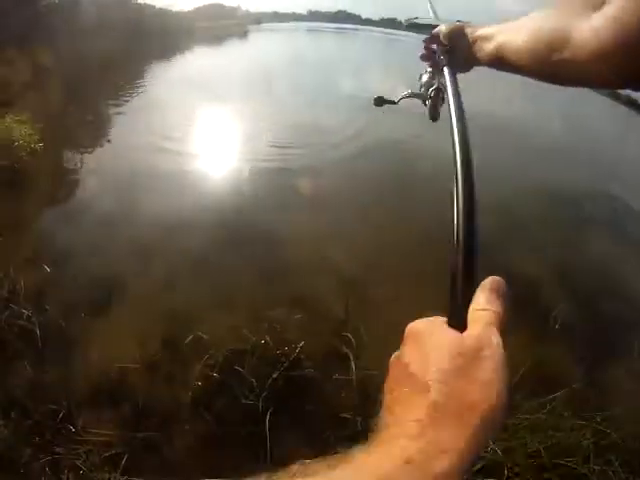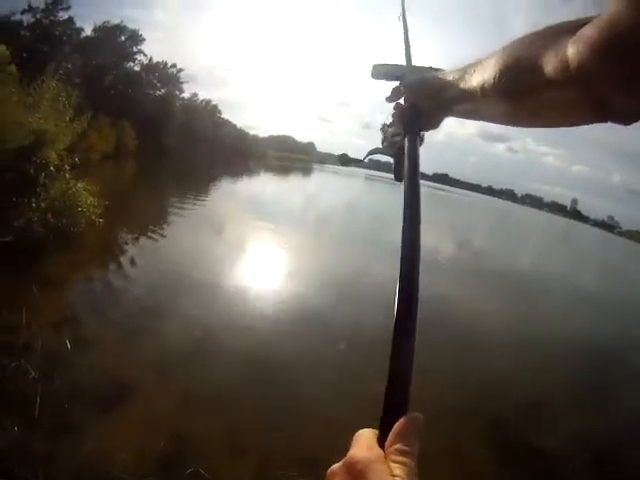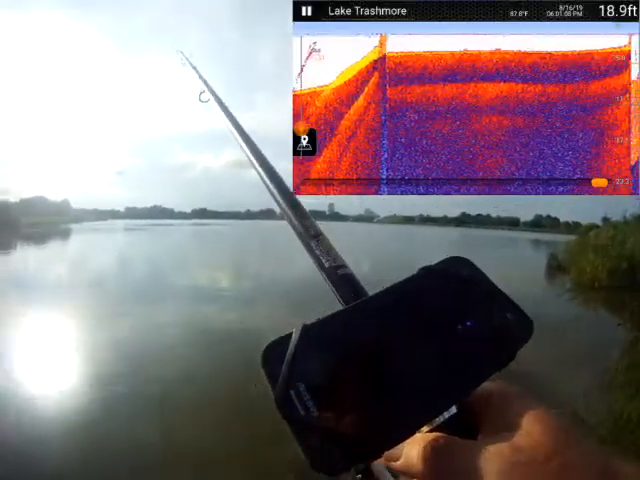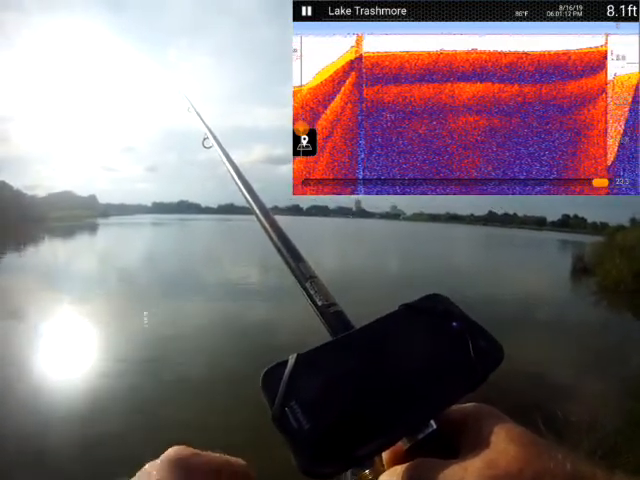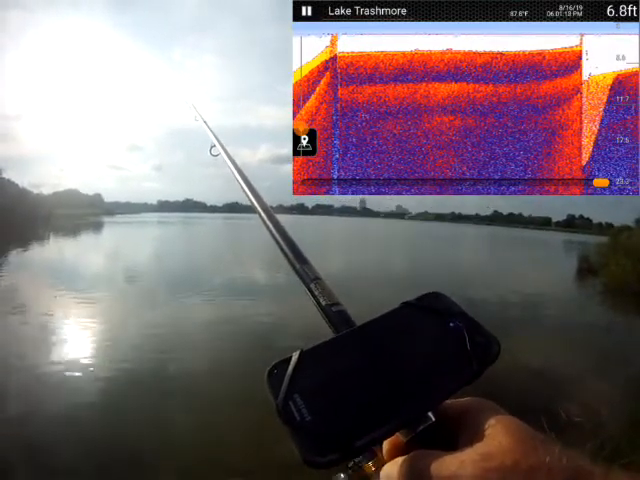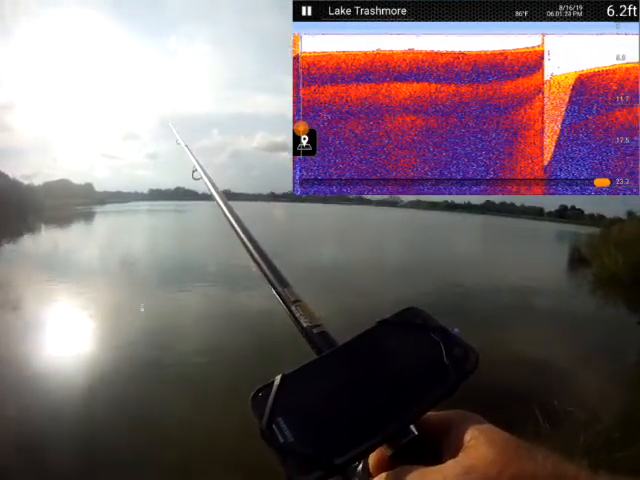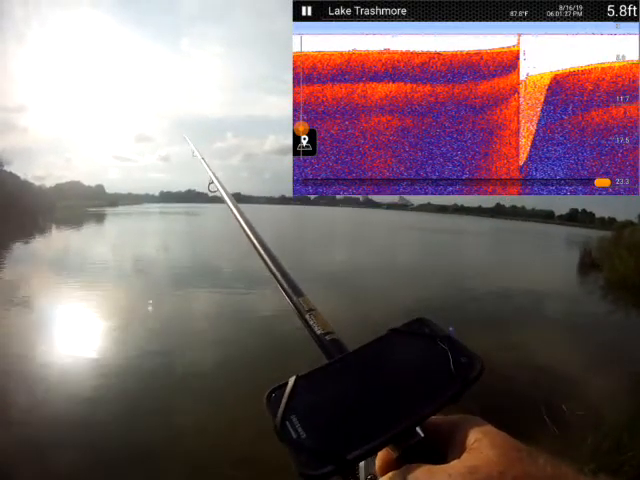All right, straight out. Very shallow in here. I wouldn't fish here. This wouldn't be worthwhile.